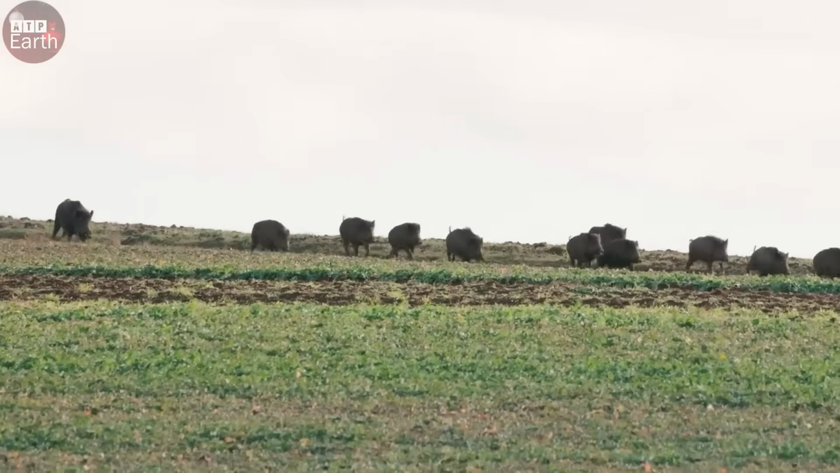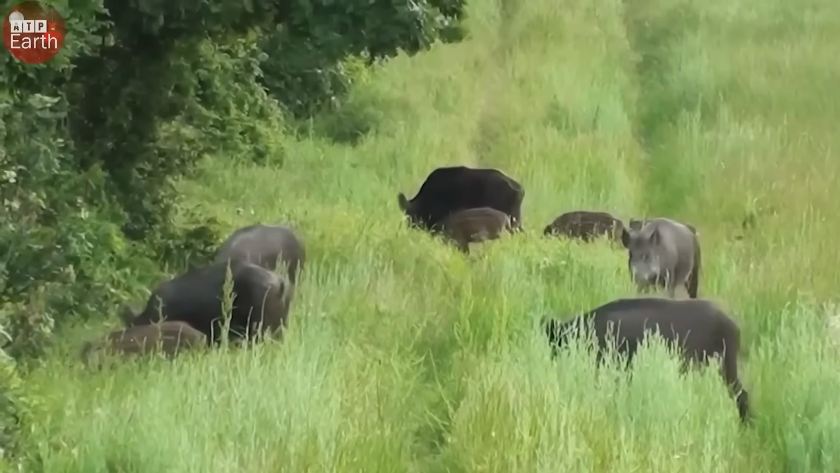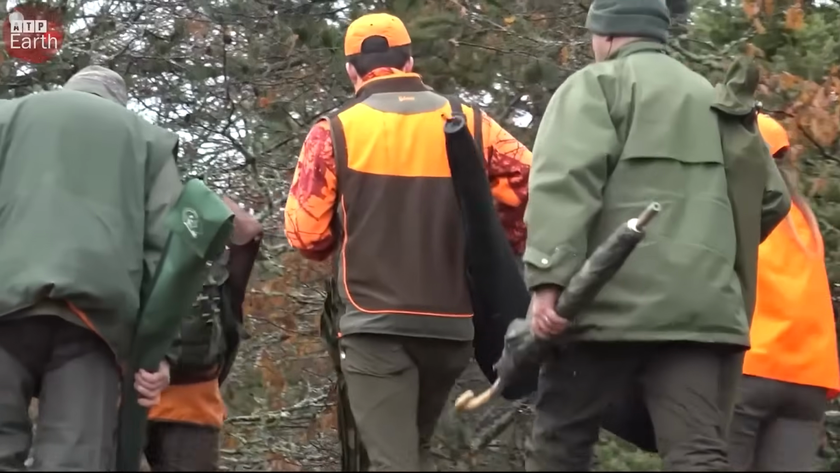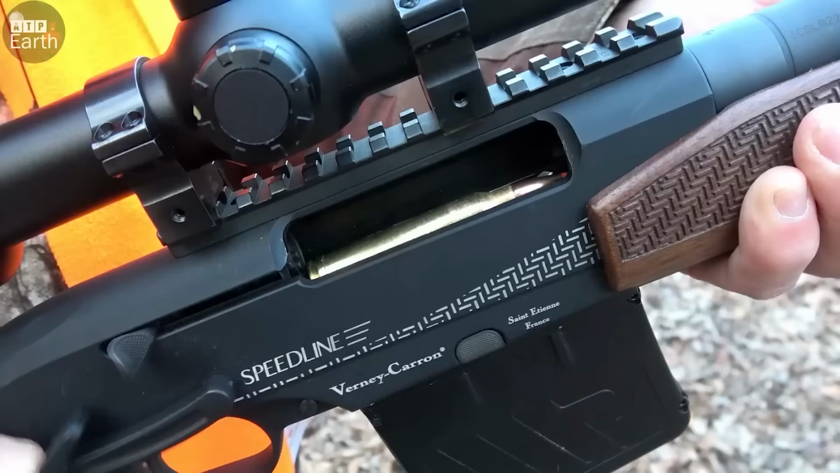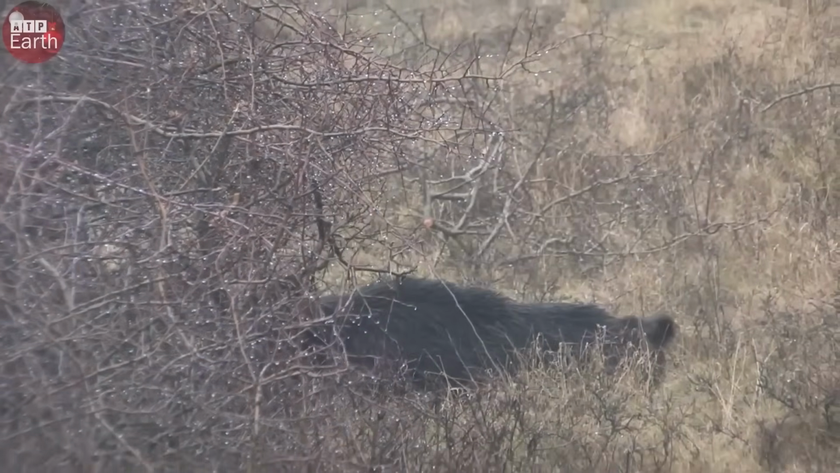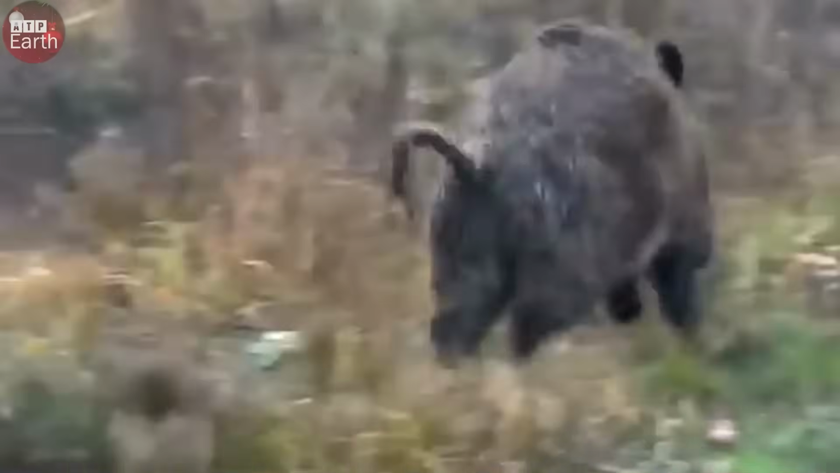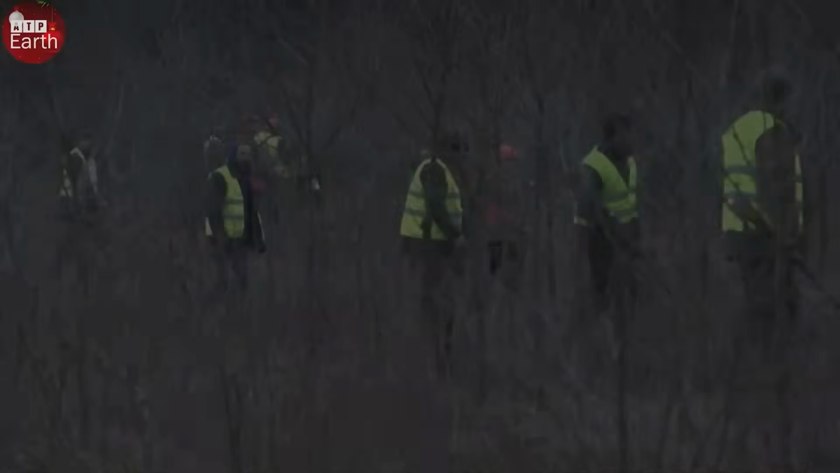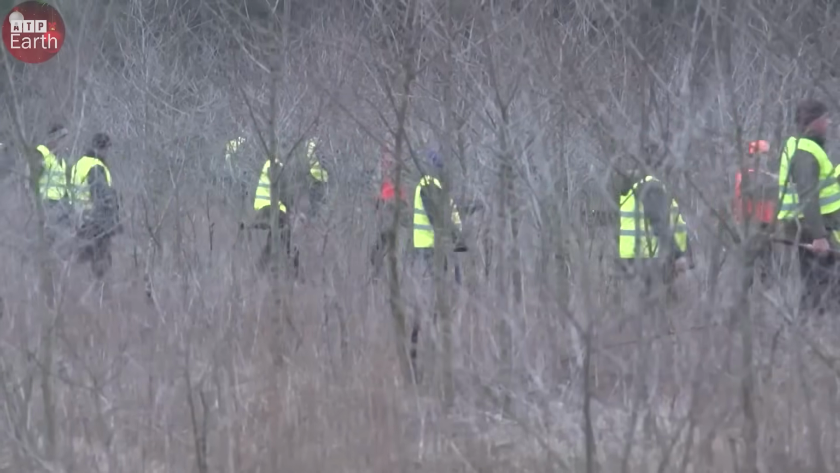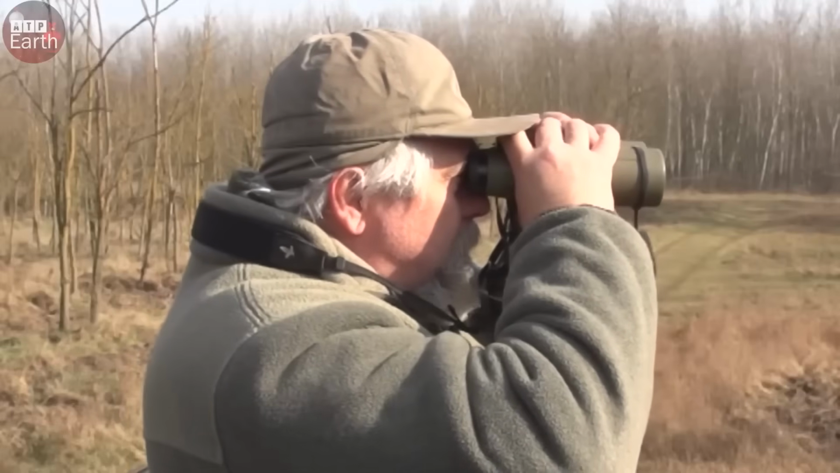The vast field by the edge of the forest, where wild boars often come to ravage the crops, was our playground for the day. The hunt began, and my heart was pounding with excitement beyond words. Going hunting with the locals means there's nothing to worry about. They know the forest like the back of their hand, every animal trail, and all the habits of the prey.